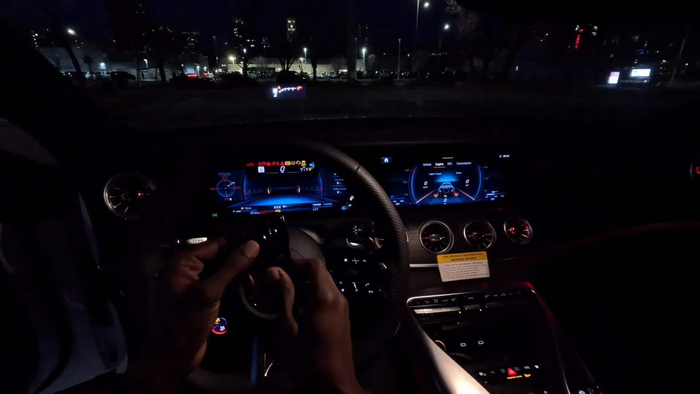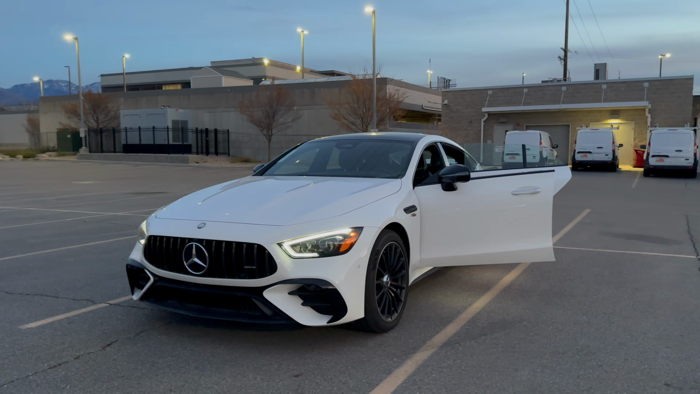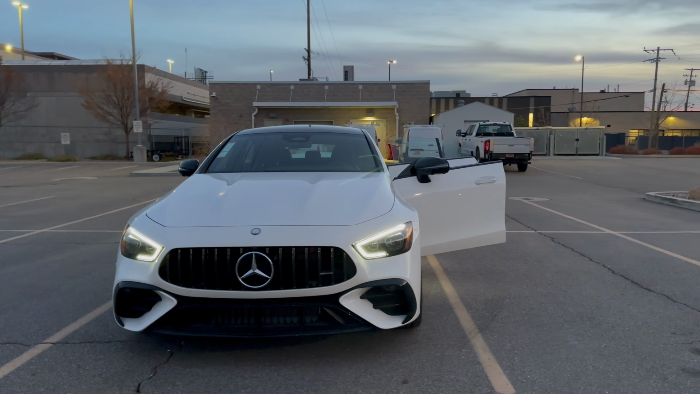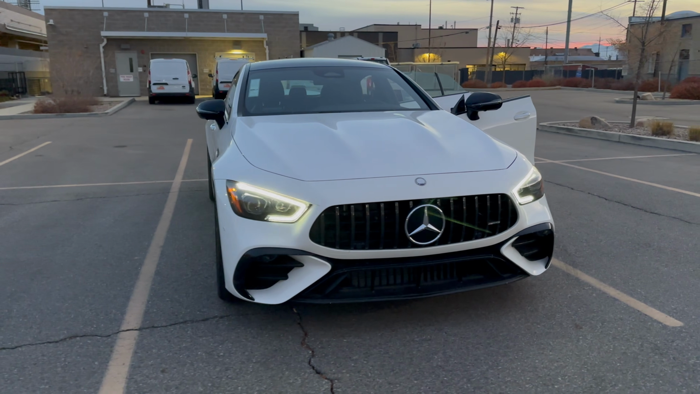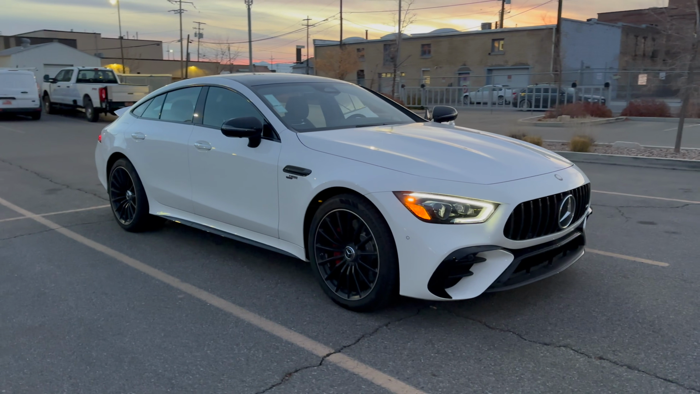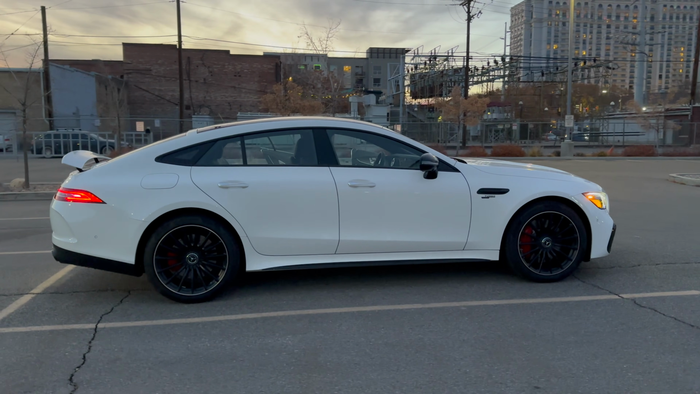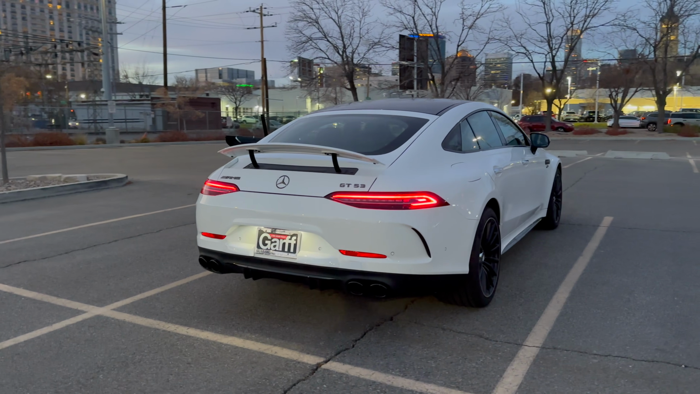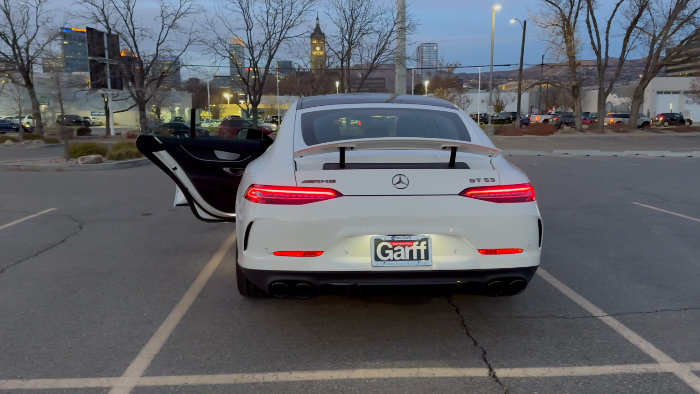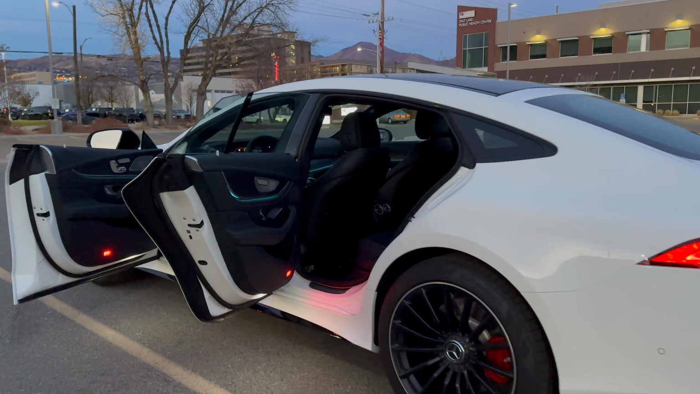This is the key right here. It's a full black key and manufacturer moonlight white on the exterior. This car has LED daytime running lights, very good looking LED headlamps, multi-beam as well, power domes on the hood. Real quick walk around. Good looking car, 20-inch rims on these tires, red brake calipers, LED tail lights, and of course GT53 insignia on the right, Mercedes star, AMG right here. And this car also has a performance exhaust system, quad exhaust tailpipes.